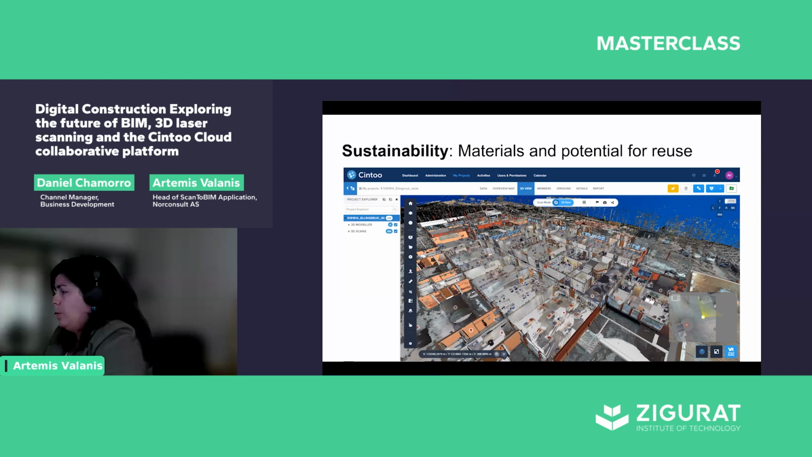A little back to what I was discussing before, the possibility to register interesting areas or interesting objects into a viewer like Cintoo, register everything that we observe onto the model, helps us in cases where we need to assess a building, for example, with regards to potential for reuse of materials, reuse of objects, inspection of condition, and so on.